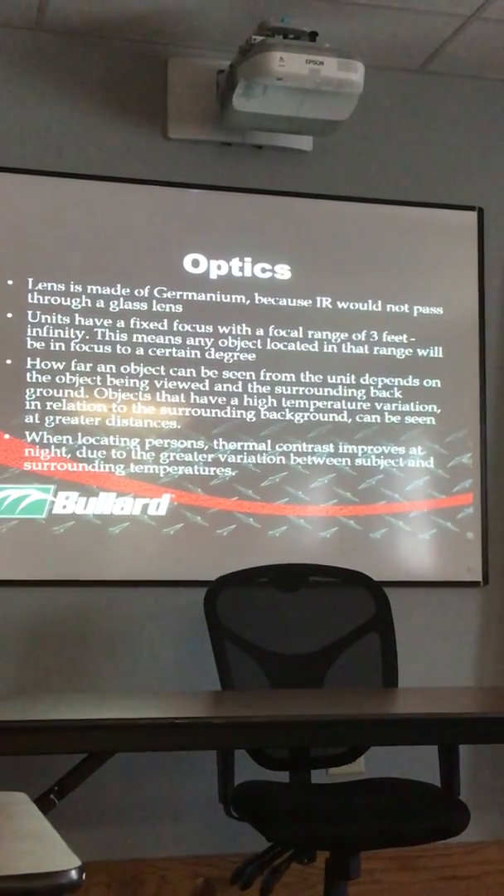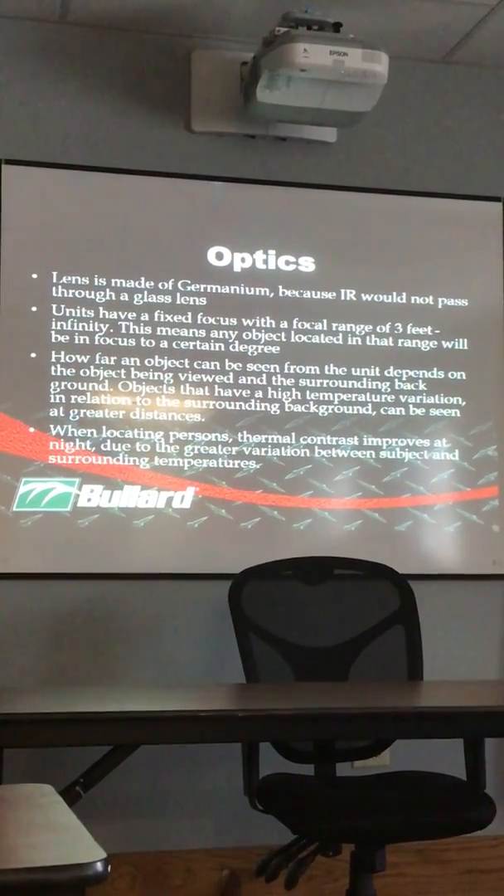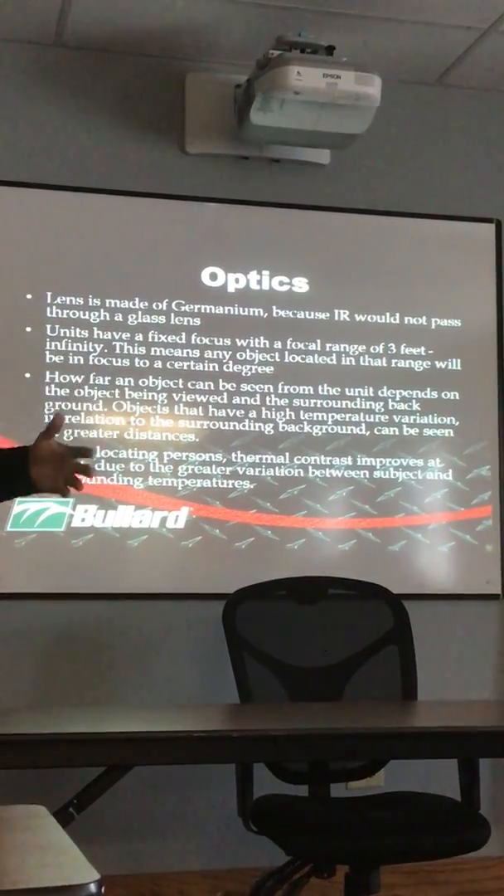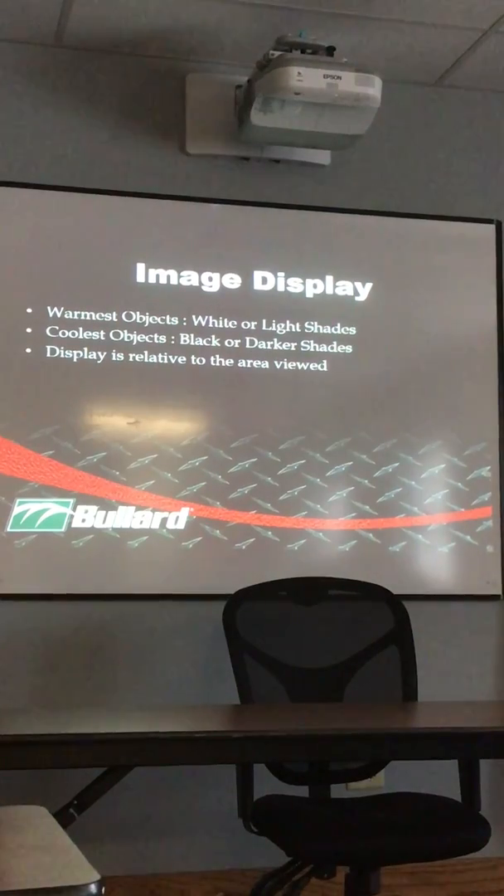A question we sometimes get is how far away can you see with a thermal imager? Well, it depends on how hot whatever you're looking at is and what its background surrounding is. Obviously right now we're going into the wintertime, we're 98.6 degrees, standing outside in the middle of a 20 degree day, we're going to stand out. In the middle of July, when it's 90 degrees out, we're going to blend in with our environment a little bit more, so it'll be harder to see.